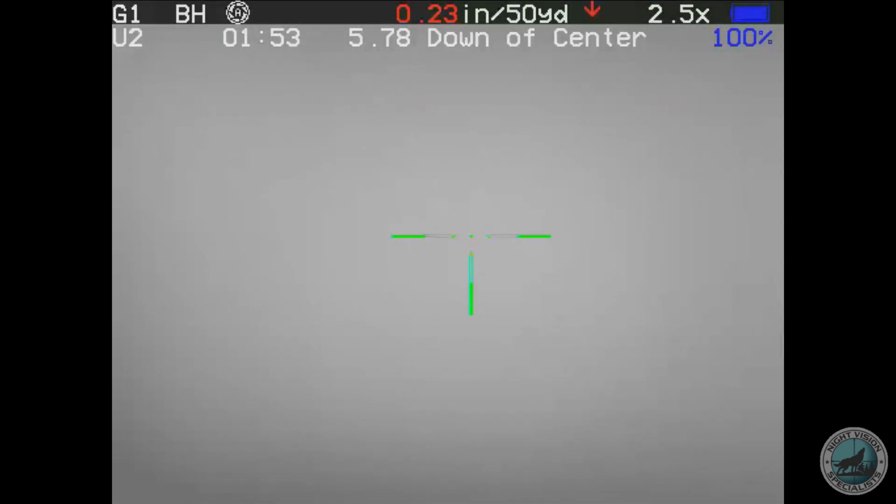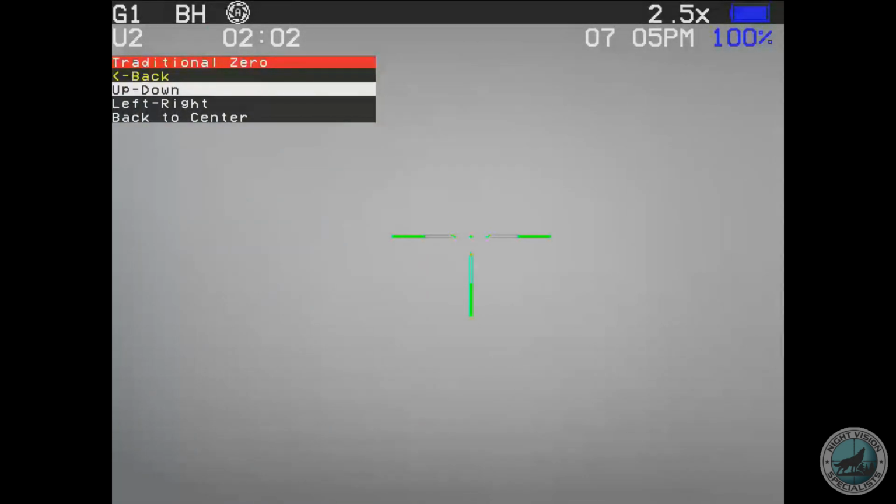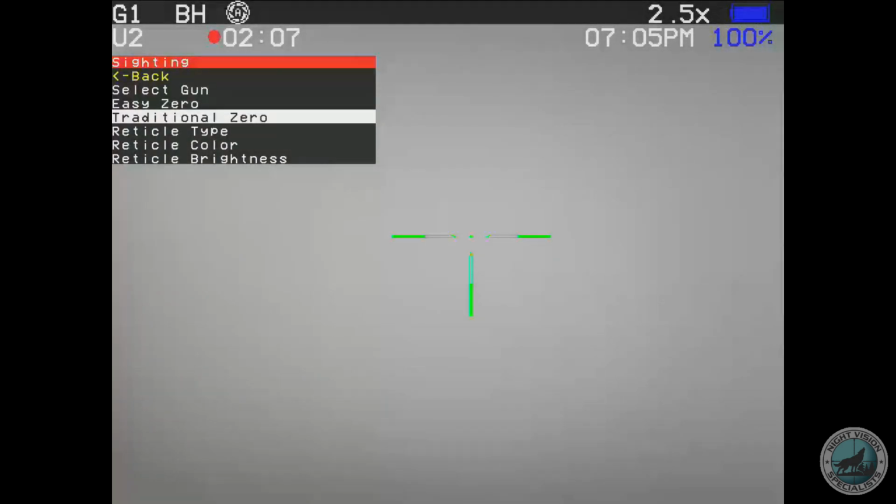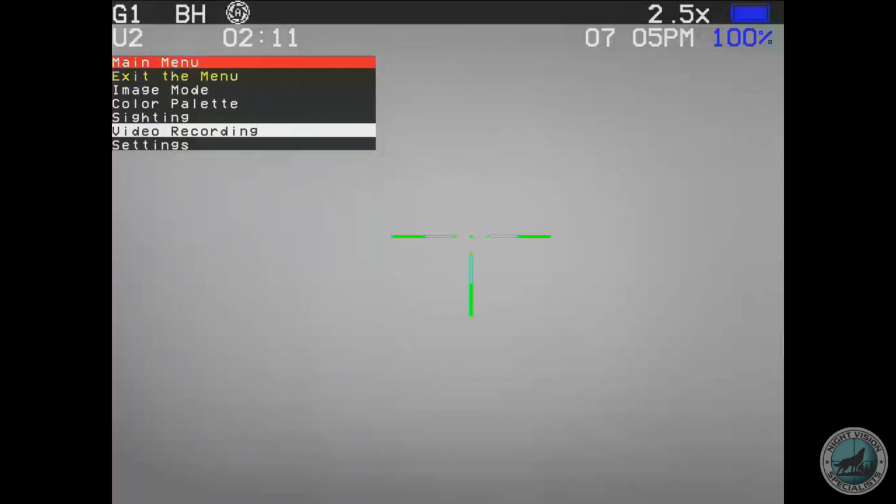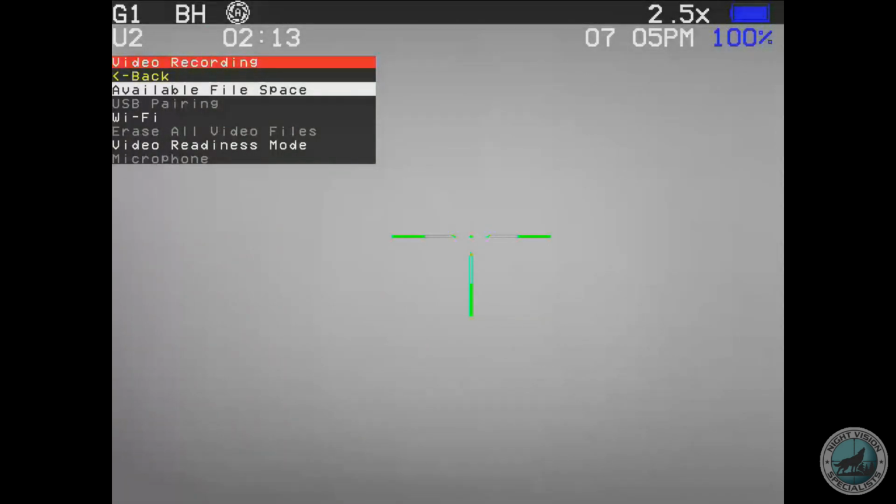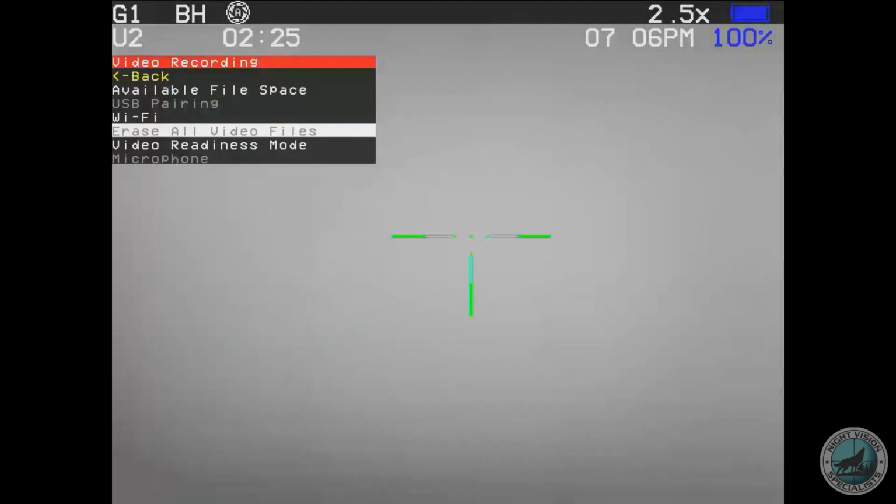So I'll move it here in a second. There you go. Boom. Move it back. You can see it's 0.23 inches down is what I'd moved, and now I'm back to zero. So if you go in and you move something and you don't know for sure if you did right, you can just go back to zero and exit out. So simple as that. Video, available space, USB pairing, Wi-Fi, erase all video files, video readiness mode, and a microphone mode. So video readiness mode we'll go into a little bit.